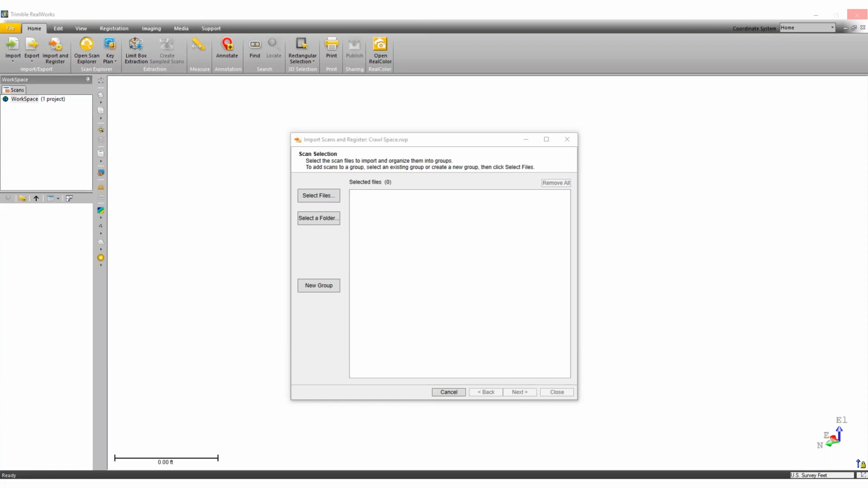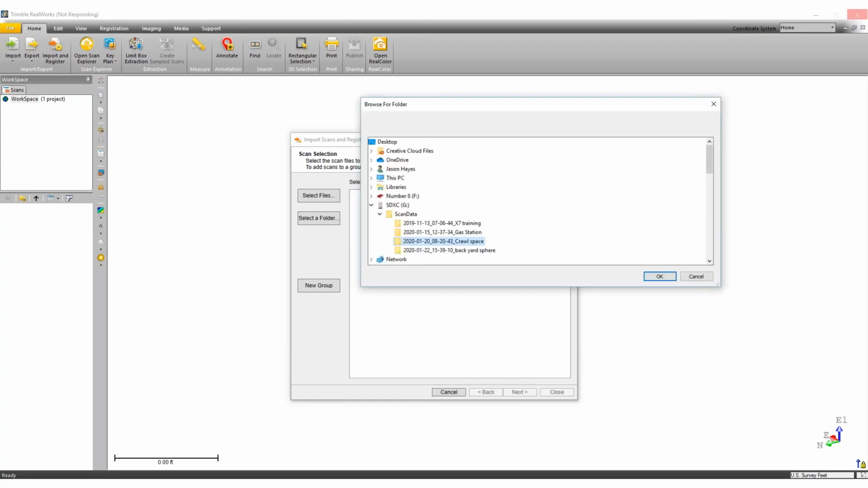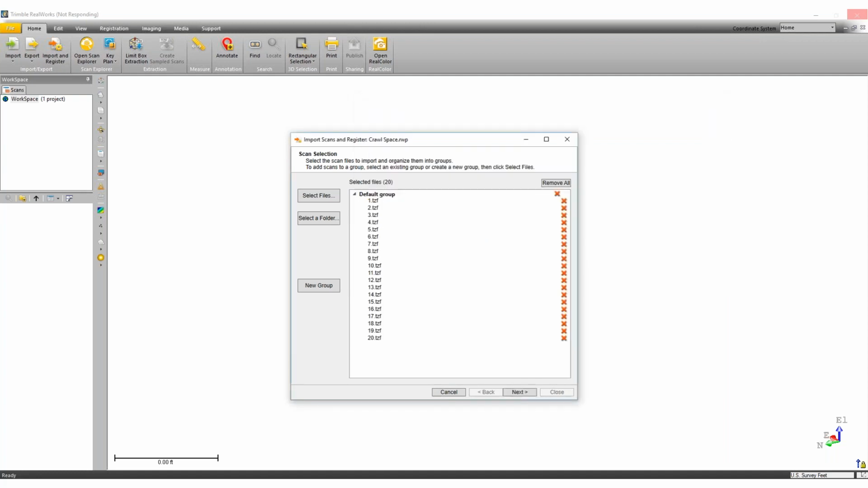But in this case, I'm just going to select a folder, and I'm just going to browse to the folder on the SD card. This is the crawl space. I would probably actually transfer this to my computer first, but in this case, I'm just bringing it in from the SD card. And you can see it's populating all of the scans here.